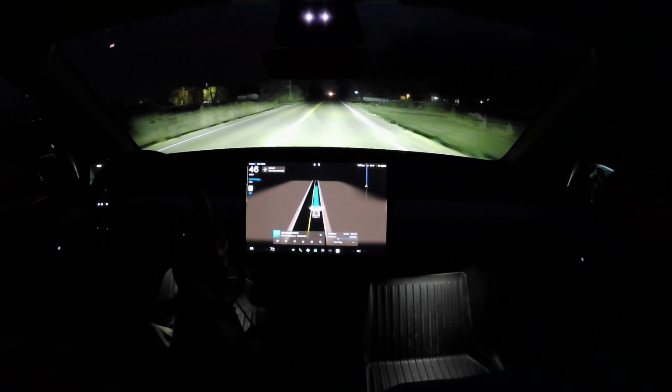Oh, we got the LED headlights, matrix headlights adjusting out there. I'll see if I can point that out a little bit, but it's kind of impressive. There's a slowdown for the light coming up. You can see the darkened area for the headlights that are there.